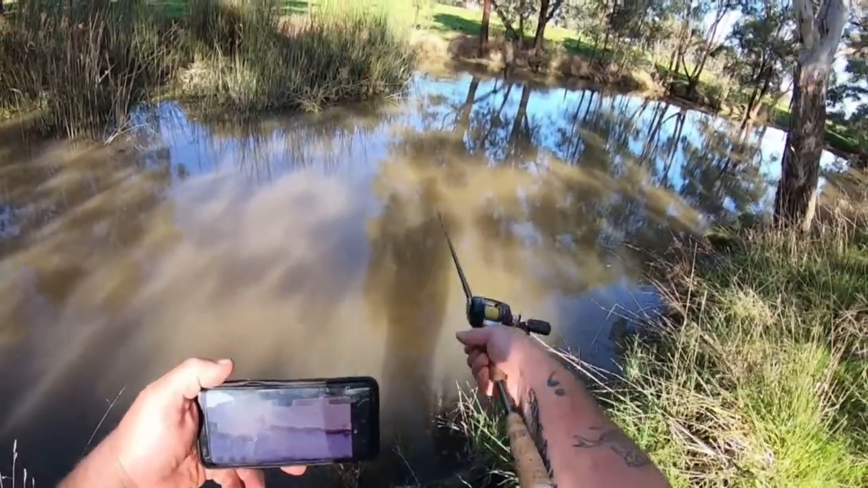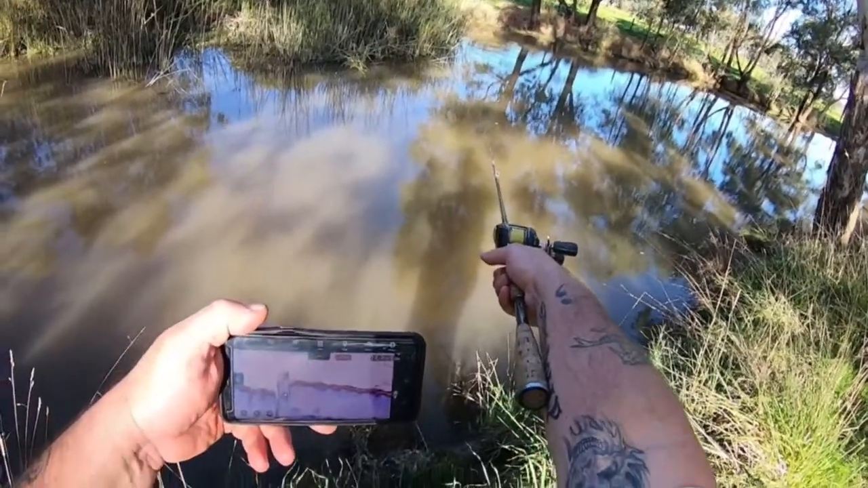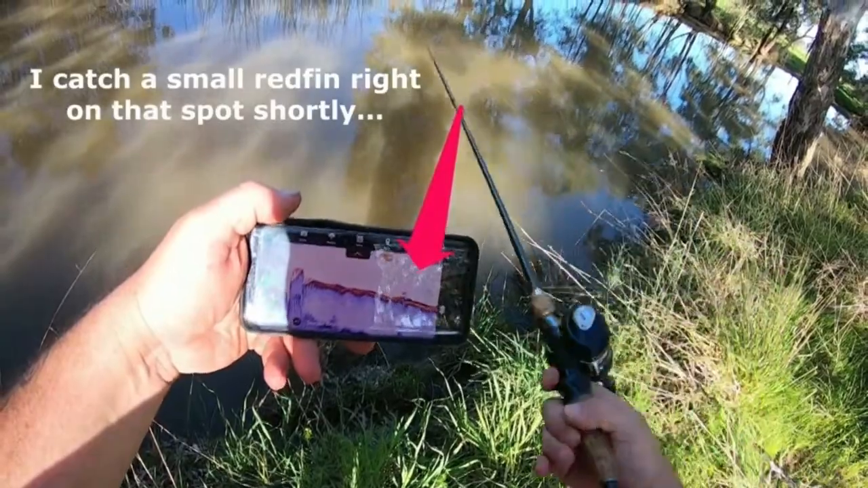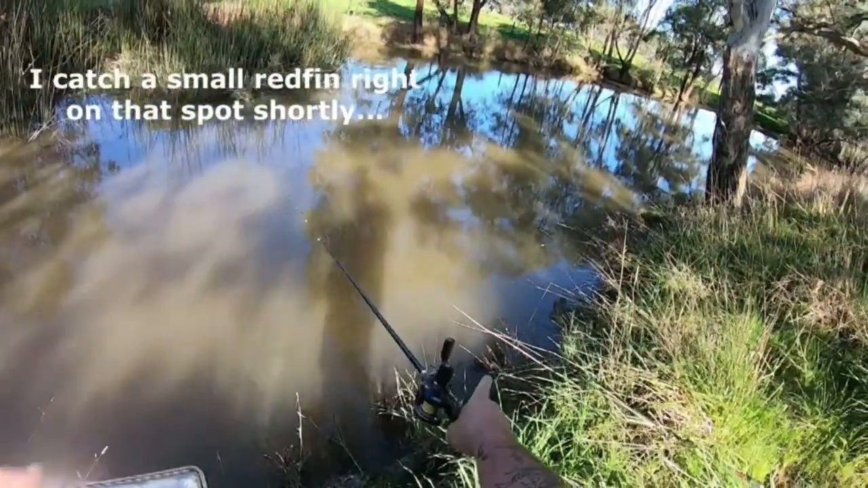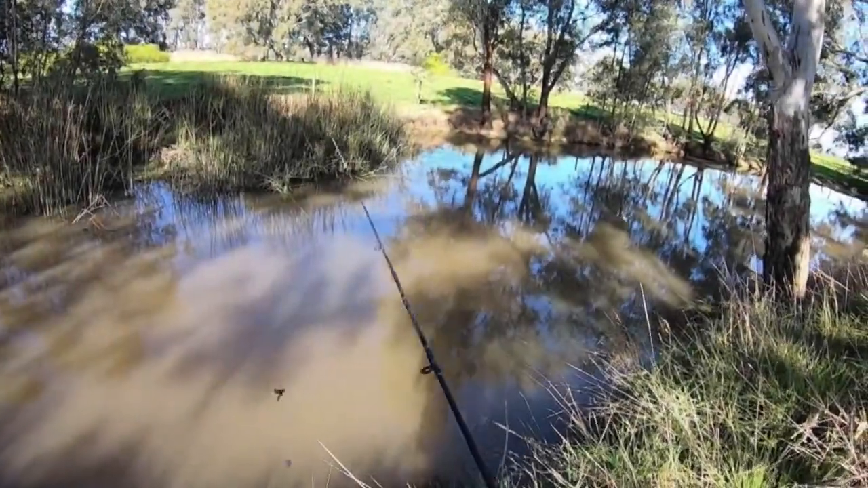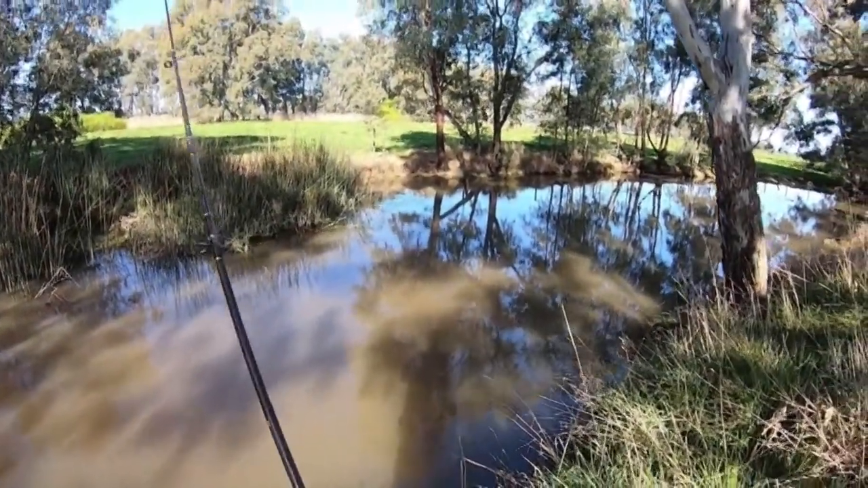And something on the bottom just there too, out in the middle. There's a little, I don't know whether you can see that in the GoPro or not, but there's just something sitting off the bottom just there. I might put this other line here, just out there I reckon. Alright folks, I'm going to put this one over there.